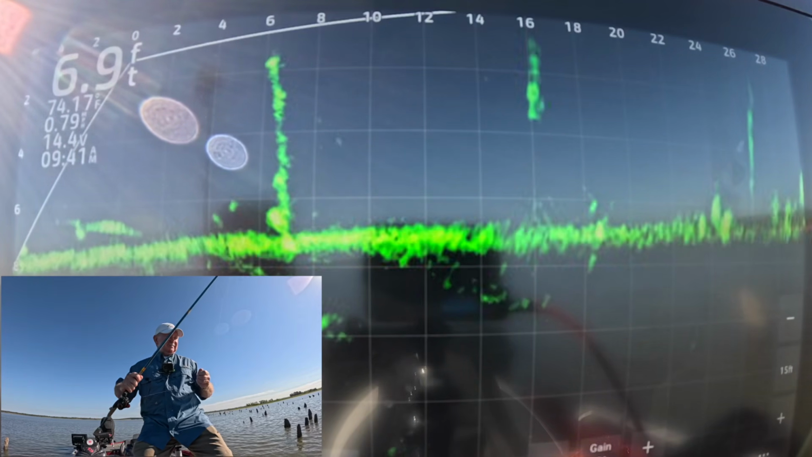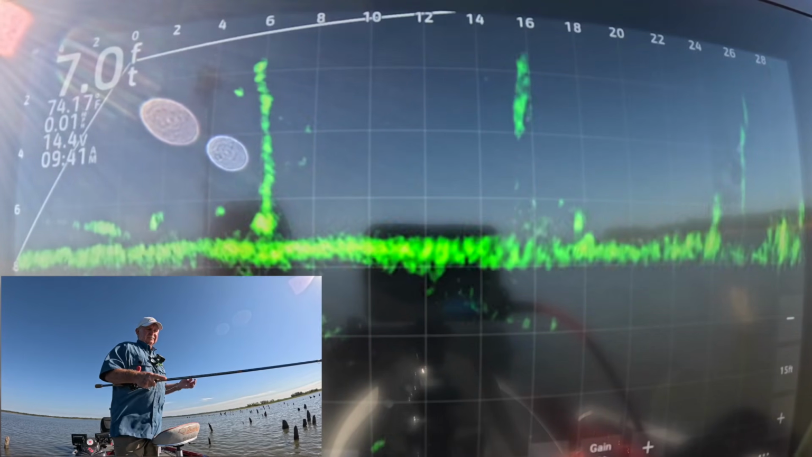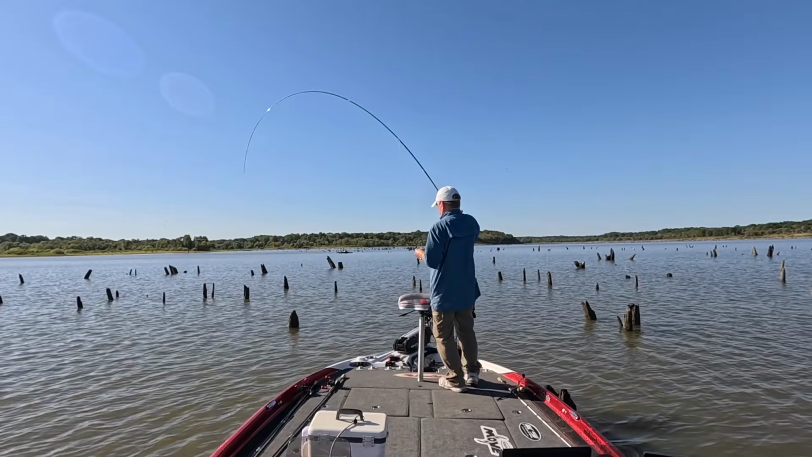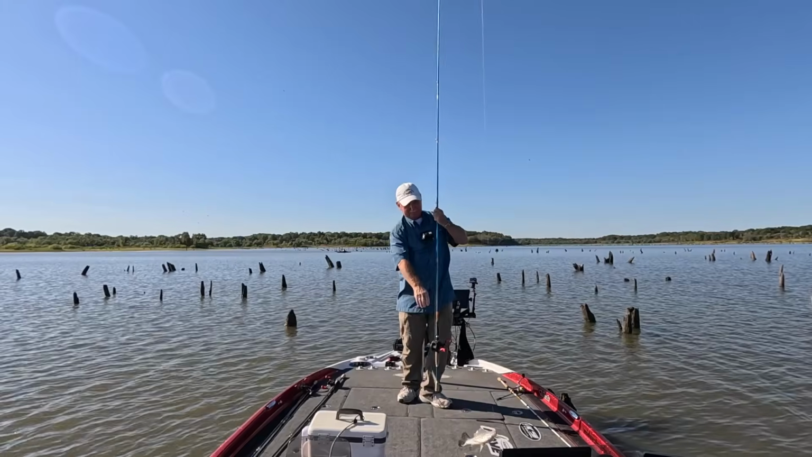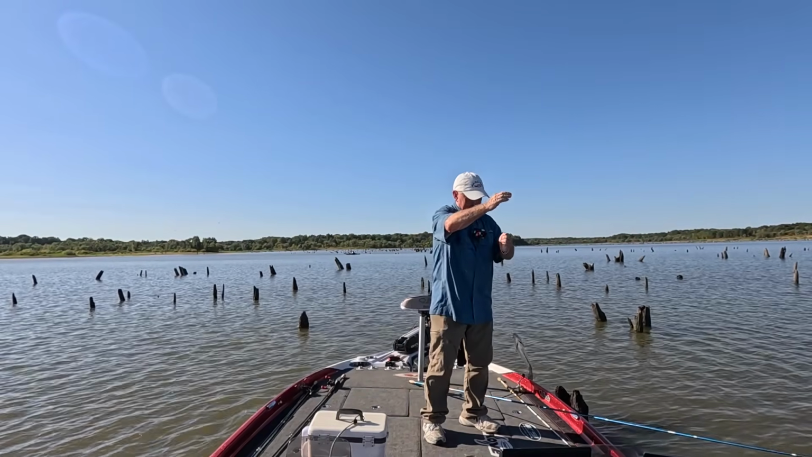This fish right on the bottom of that tree, 6 feet. Right there. Yep. Oh man, come on. Oh yeah. Black crappie. Nice one too. Nice one.